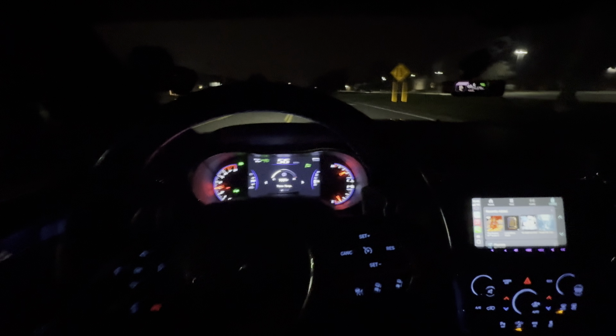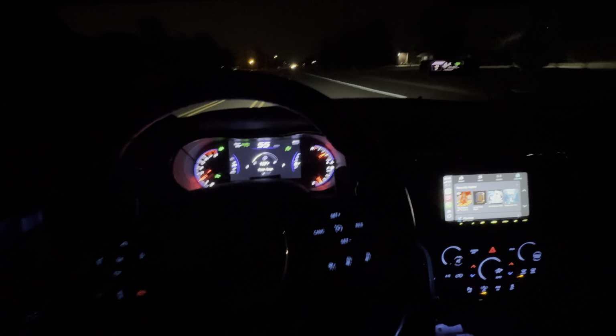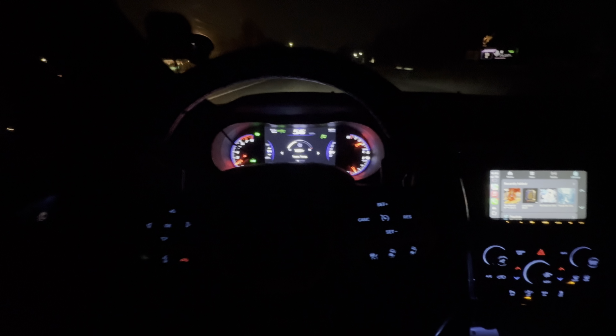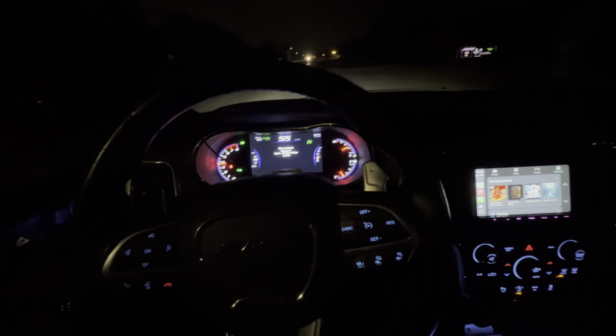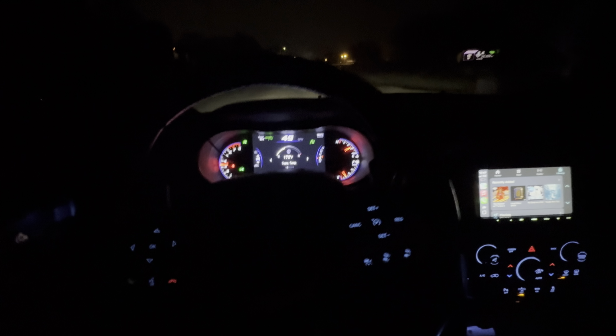I think I got a little heat shield rattling or something, because I'm hearing a little rattling in the engine bay when I take off. A little bit of crackle pop.